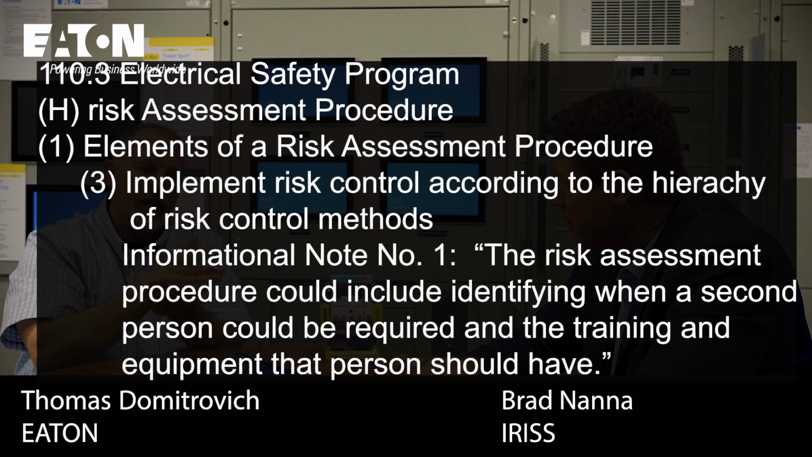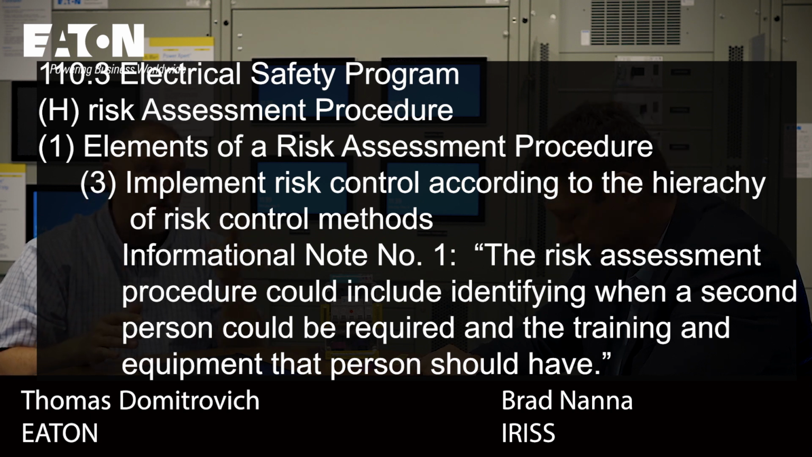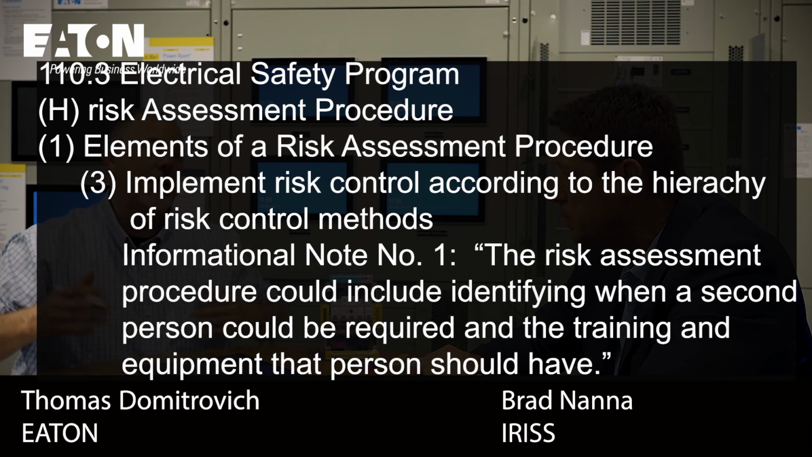There is a section, and I'll probably show it on the video, I can't remember the exact reference, that says in some cases you may need two people on that project. And I can foresee physically just getting things off of the equipment, absolutely.